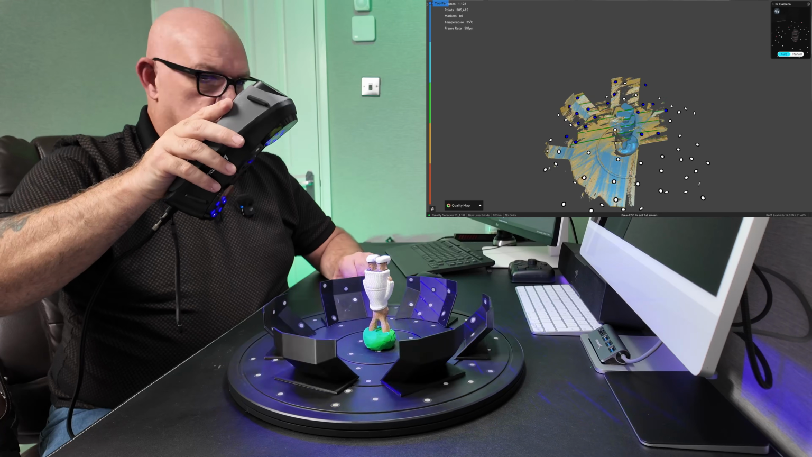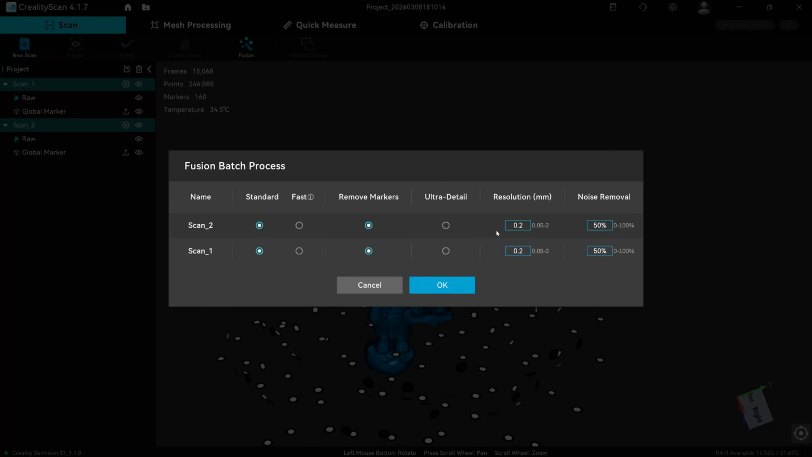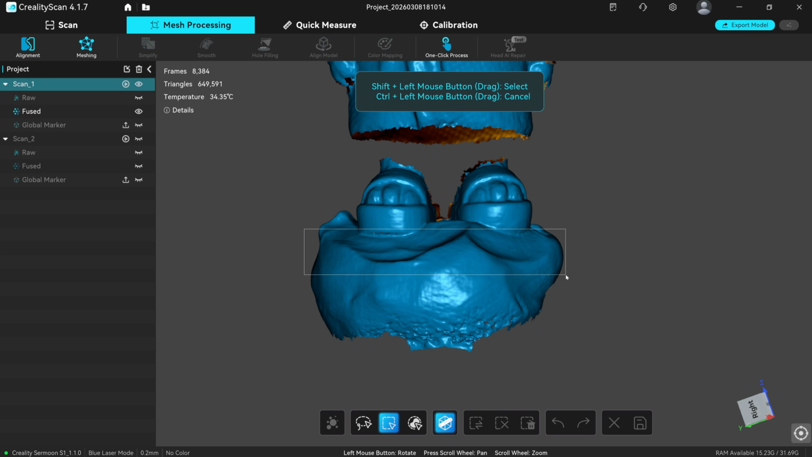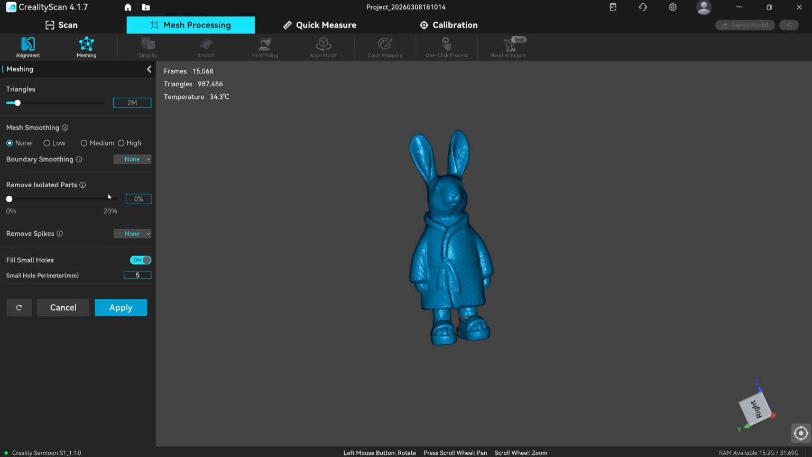I'll just speed this up for you, but you can see that I've scanned it the same as the other scans. Making sure I got in all the bits, especially in his coat. Fused it to 0.2, got rid of the plasticine on his ears and his feet, meshed it to 2 million triangles, and then exported it to Meshmixer.